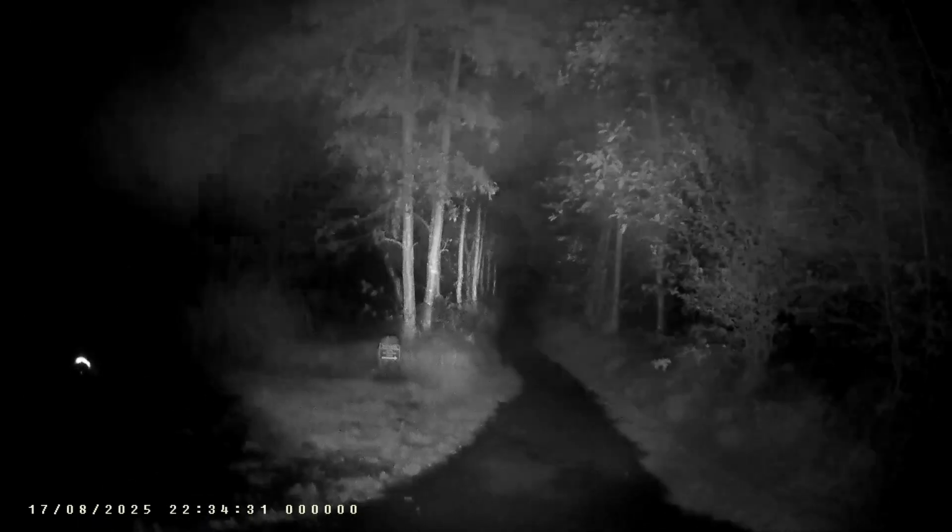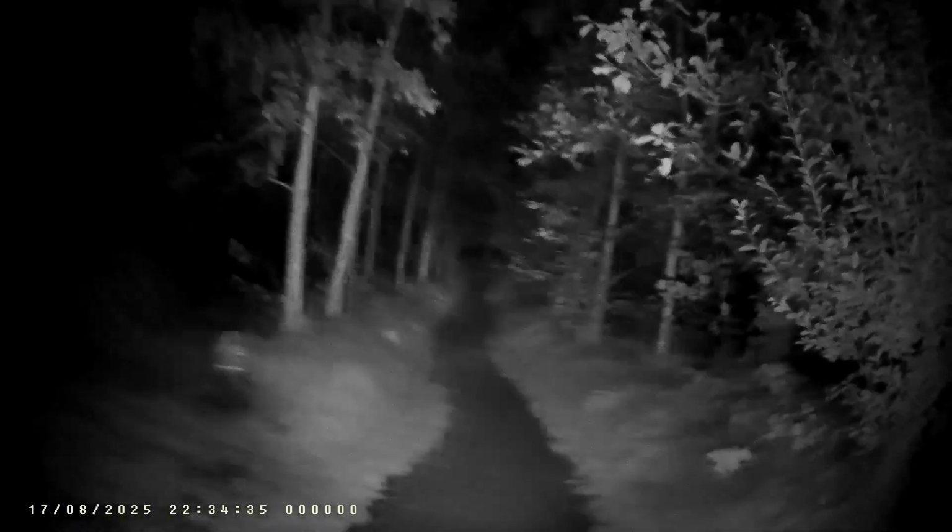It's a heavy mist. I think this one brings me to the centre garden. I'll show you.